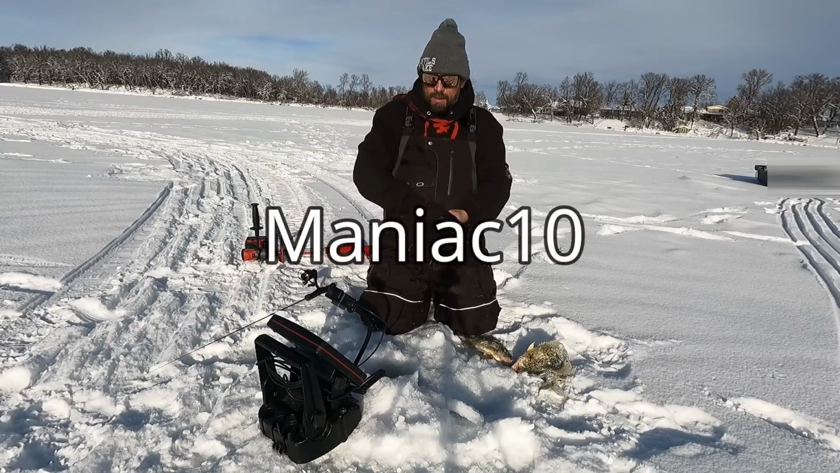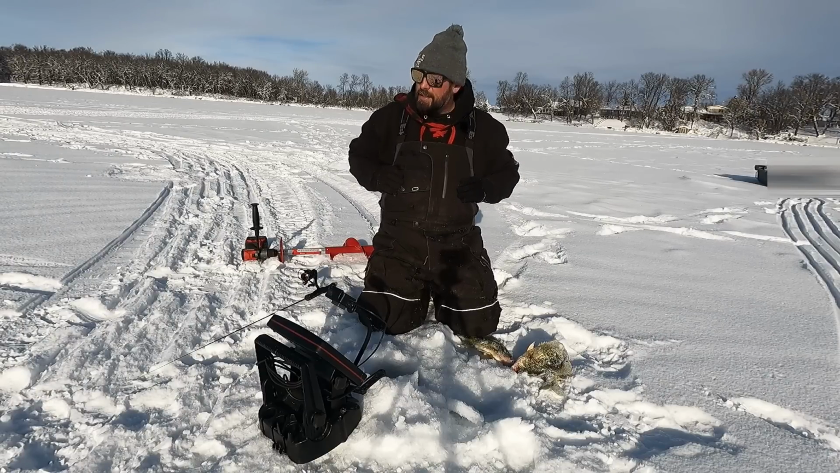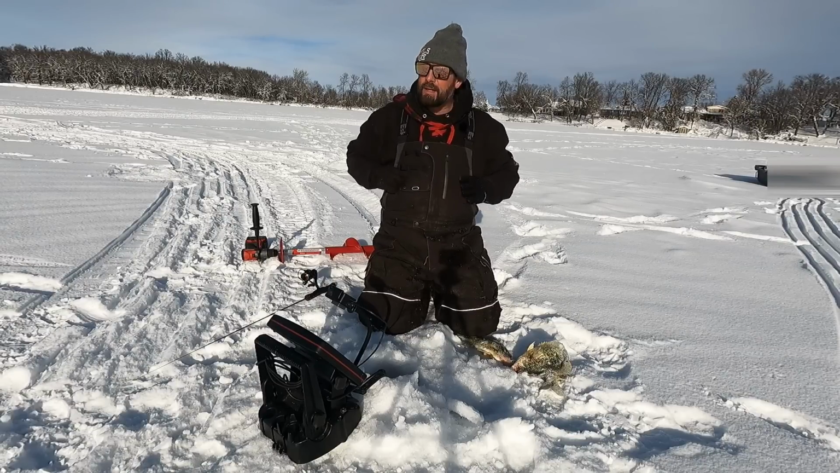But that was a 4mm tungsten. 4mm is my favorite size to use. It's a pretty cool color. I don't think I've used that color yet. Super deadly on panfish.